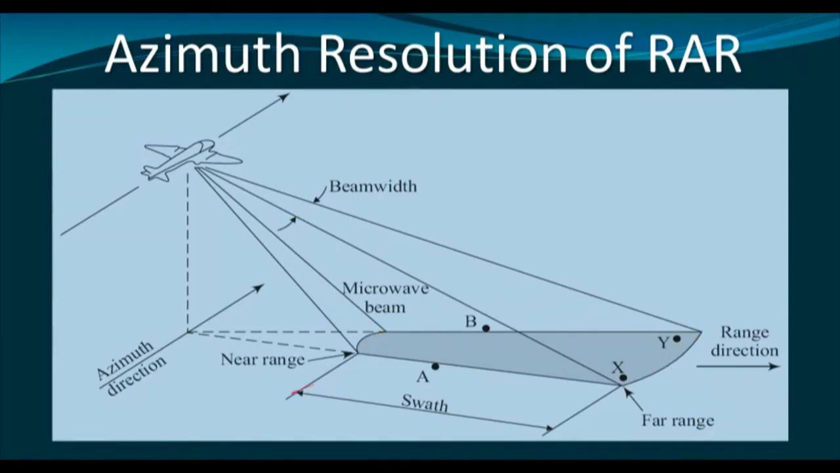So at the near range of the swath, we shall have higher spatial resolution since the beam width is narrower, and at the far range, the spatial resolution will be coarser since the beam width is wider. So this is a problem with the real aperture radar. However, in case of synthetic aperture radar, this problem will not be there. We shall discuss it later.